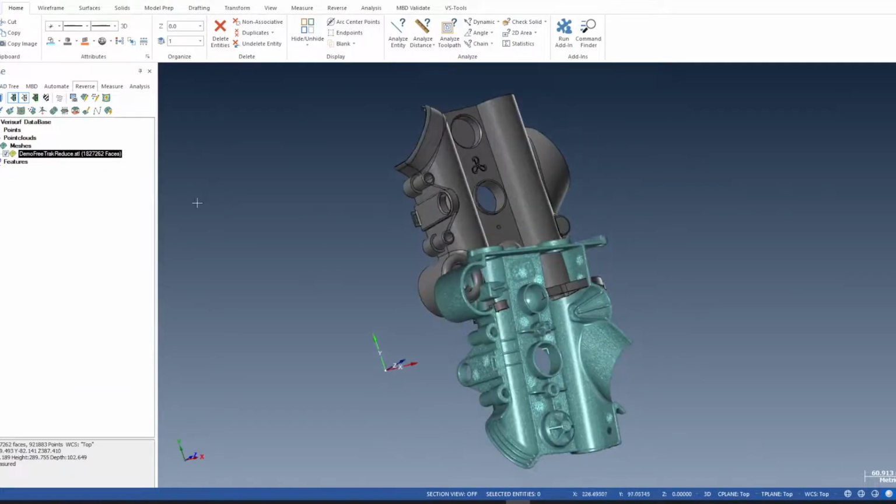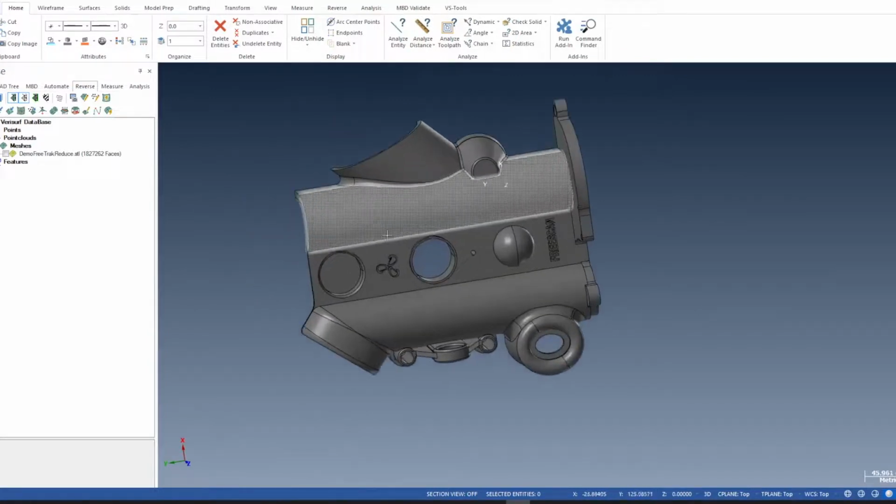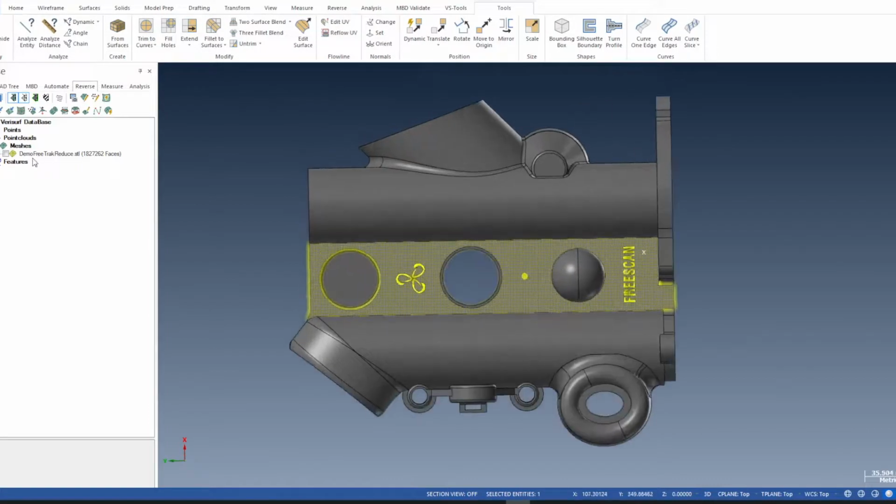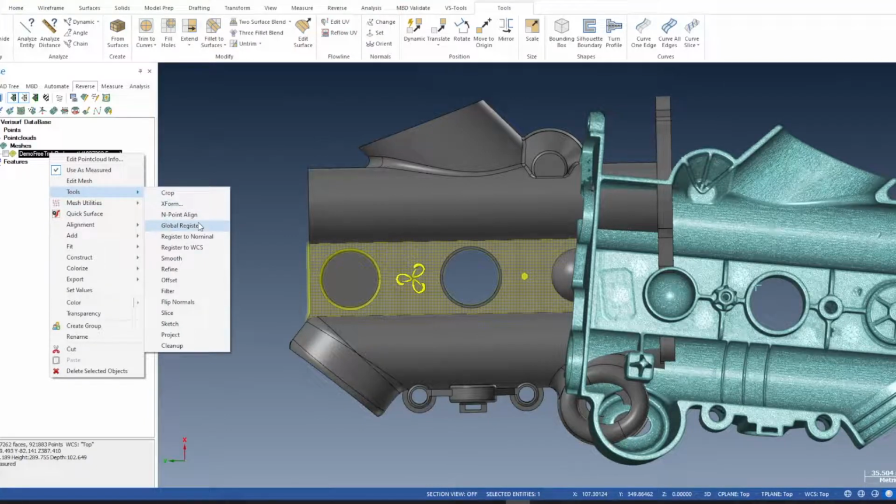So what we'll do now is we'll hide this for a second. So we want to align the mesh to this CAD. There's a couple of ways we can do it. We can do it manually, so we could take the mesh and do things like tools, global register.